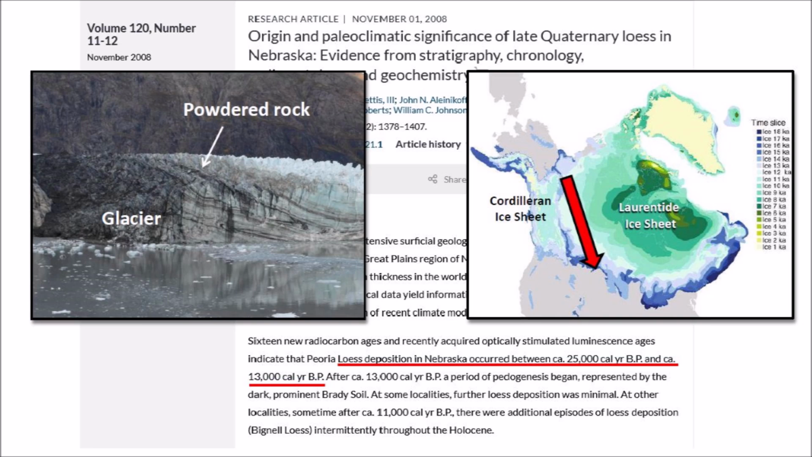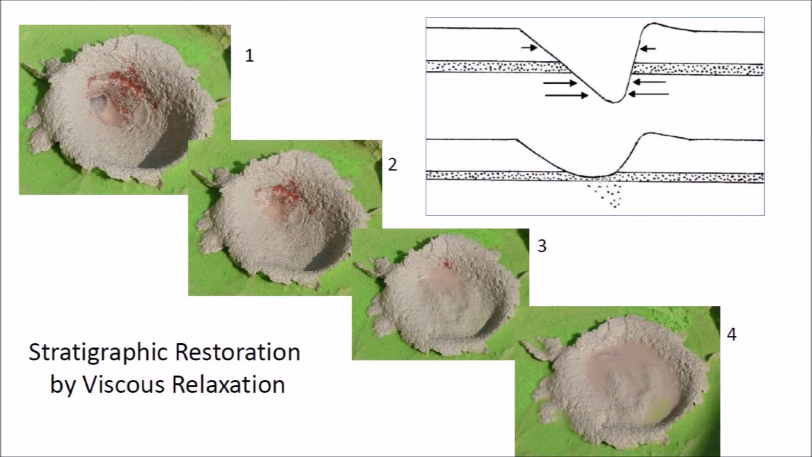The fact that a layer of loess covers the Nebraska rainwater basins does not mean that the impact basins were created before the loess was deposited. Impacts on unconsolidated soil part the medium, and the stratigraphy is restored by viscous relaxation, as demonstrated in this experiment, in which an ice projectile penetrates a red layer in the target, and the stratigraphy is restored when the depth of the cavity is reduced from the bottom up.